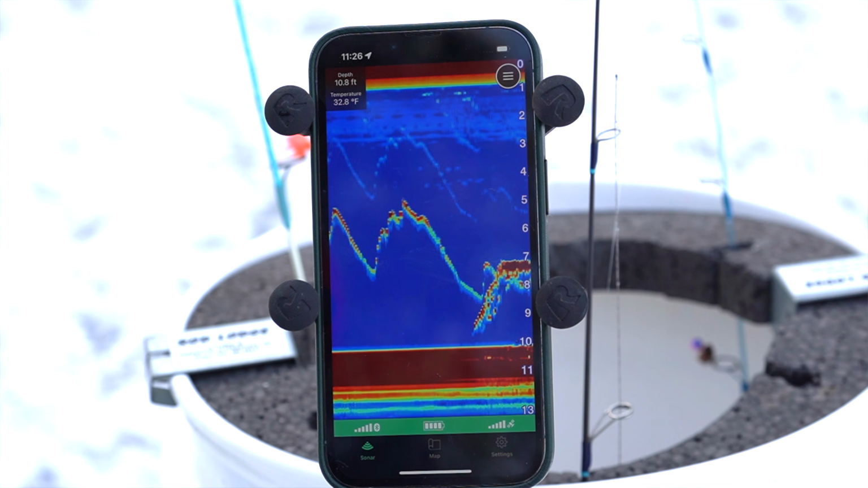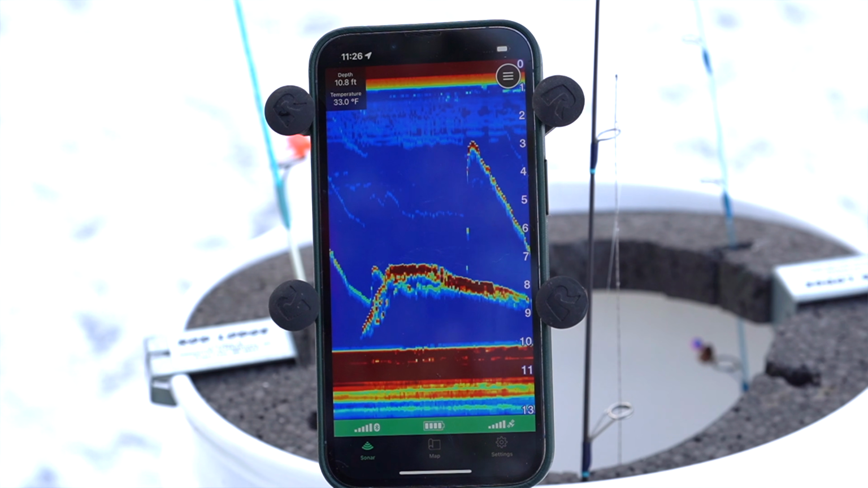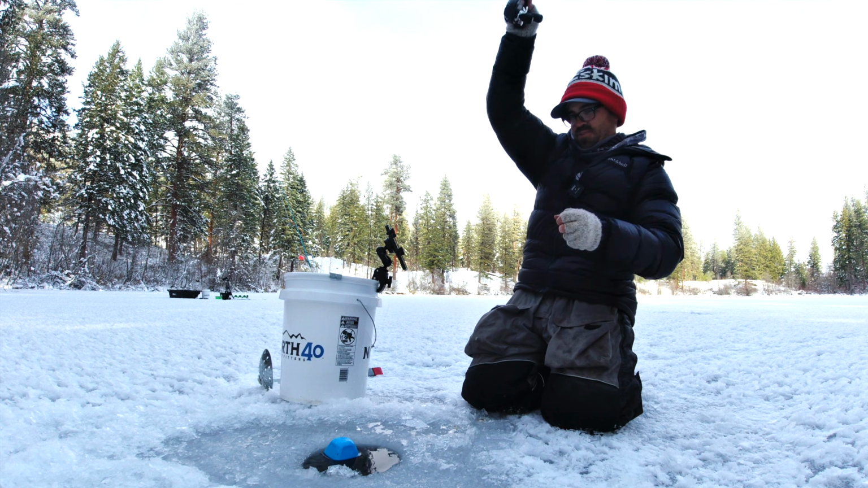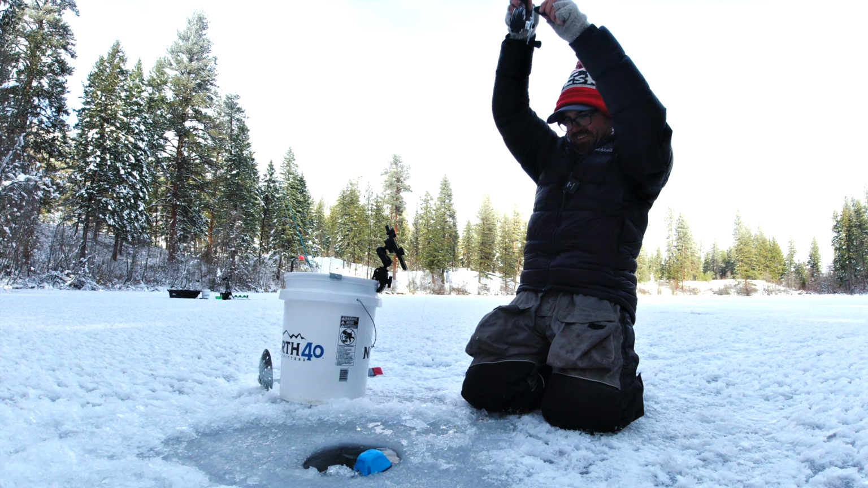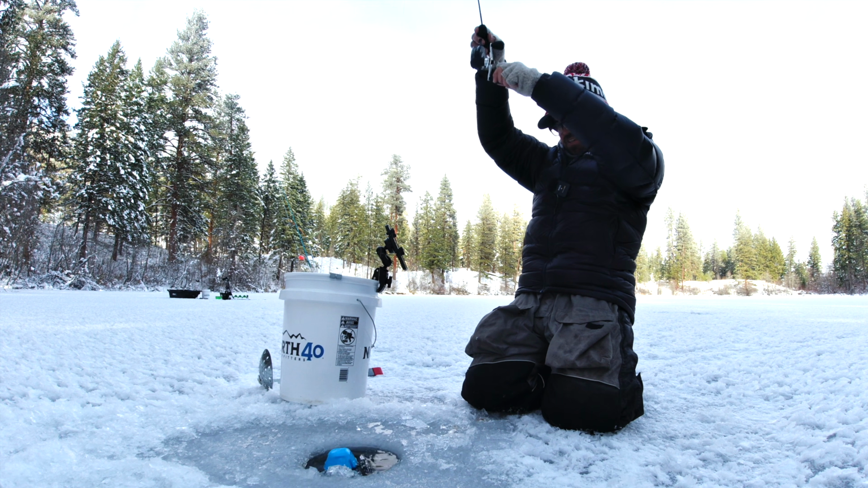Oh, there's fish. Come on, buddy. Come on. Oh, I missed him. I missed him. He's still down there. I'm going to go back to him. He's coming back. Oh, there's fish. Got him. Dang, he smashed that. Crazy. Big fish, too. Big brookie.